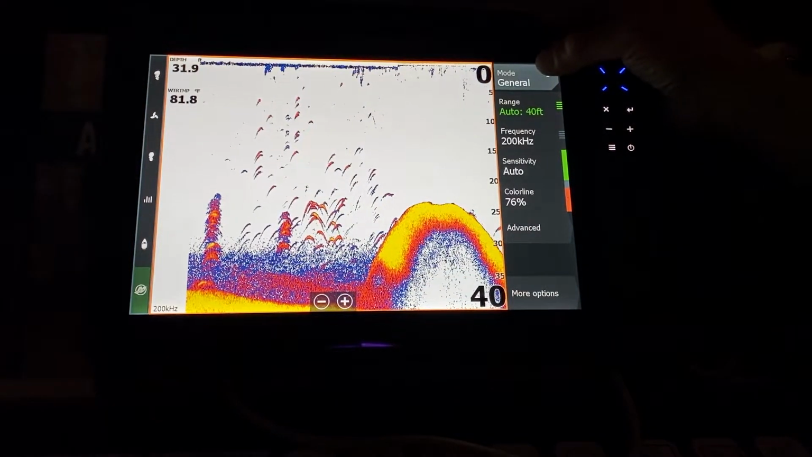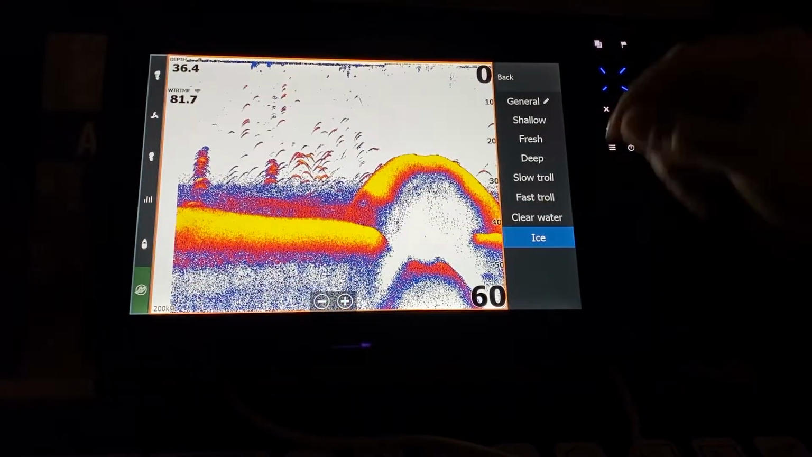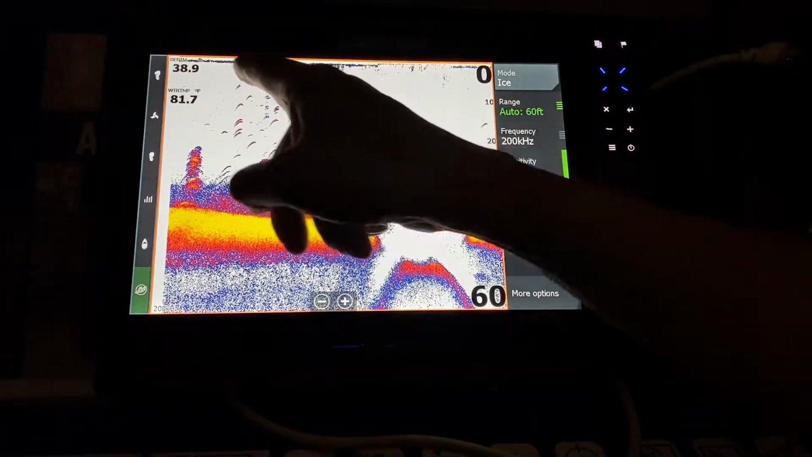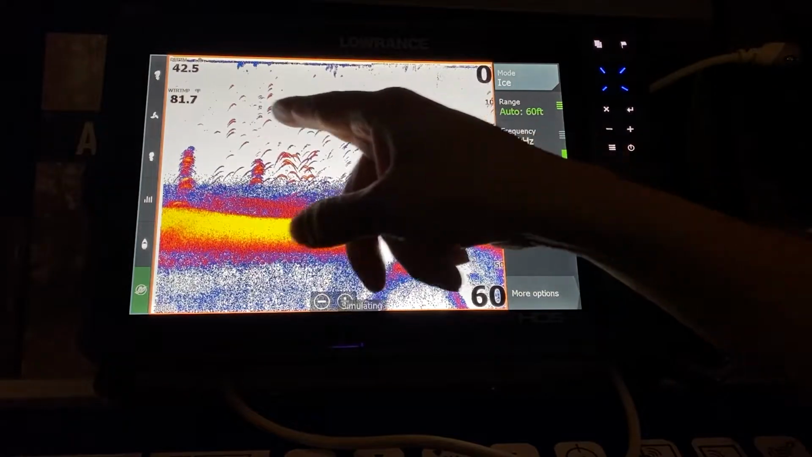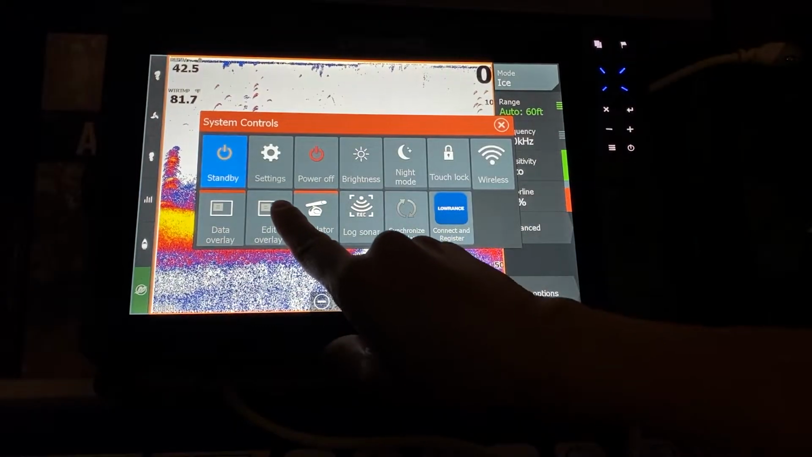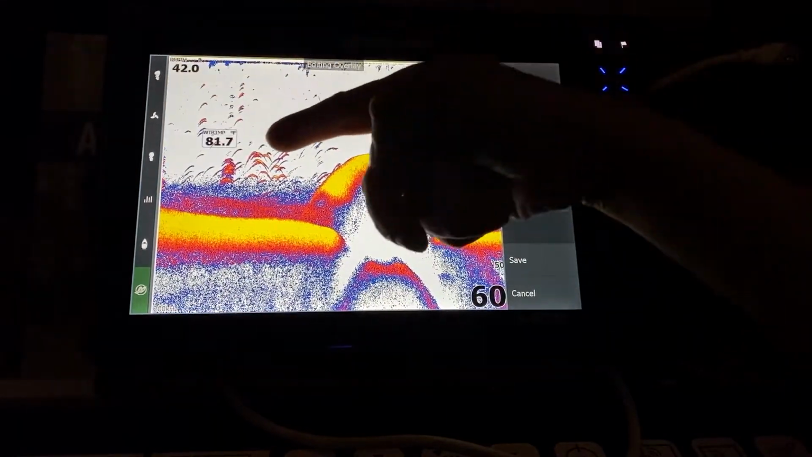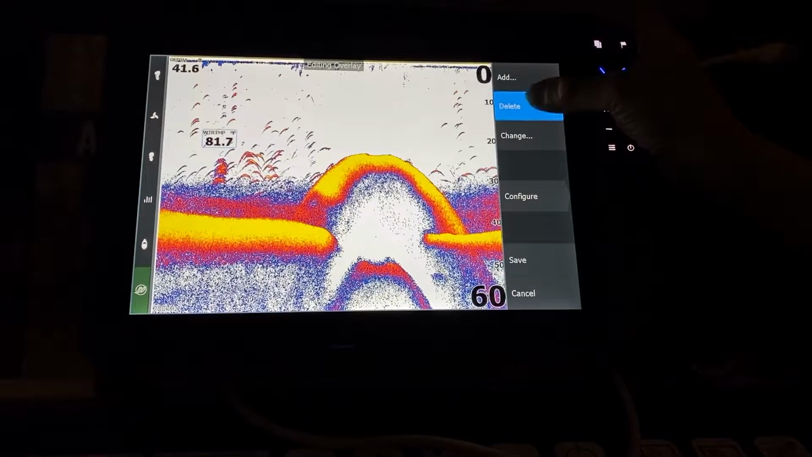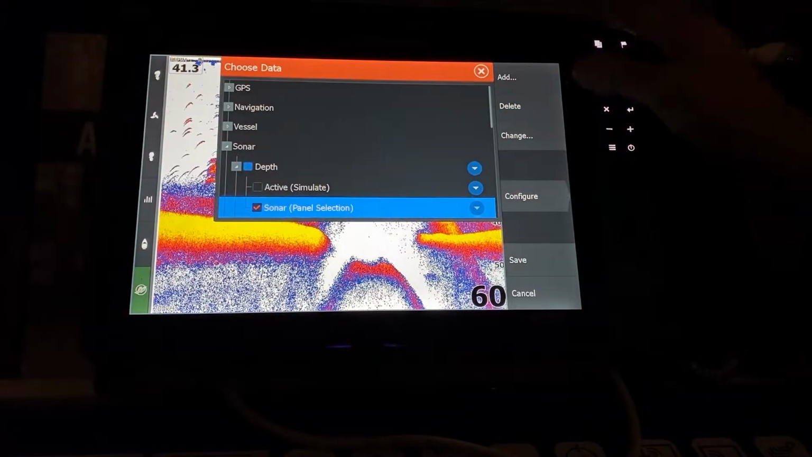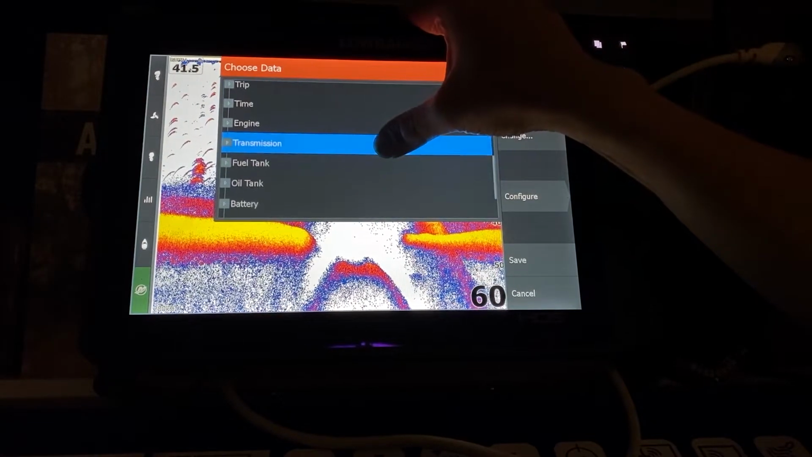Next thing we're going to do, the mode is going to be on ice mode because we're ice fishing. Next thing we're going to do is set up the information based on ice fishing, not on summer fishing. Hit the power button, hit the edit, get rid of the water temp because there's no temperature probe on the ice transducer, delete, and we're going to add. We need to know our battery level, so we go to other,